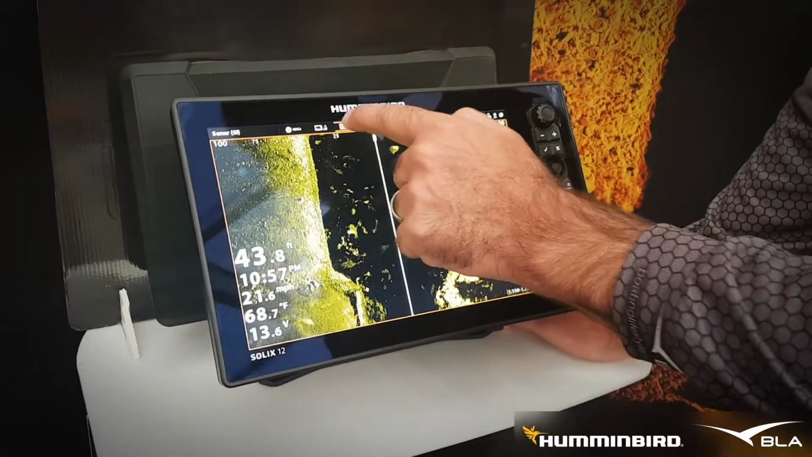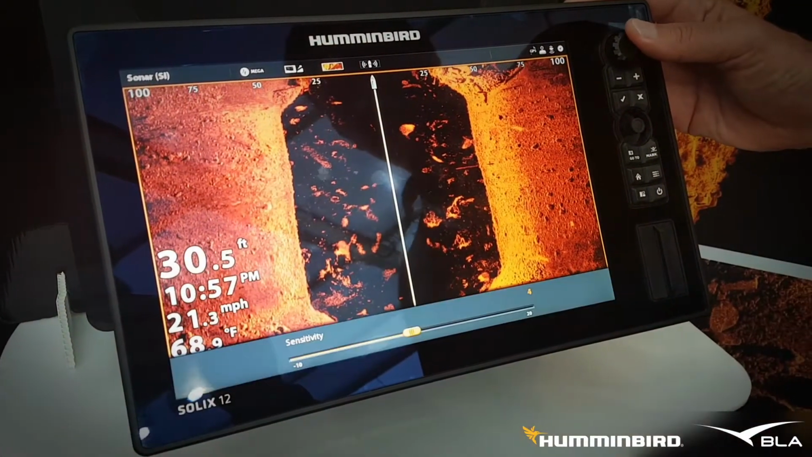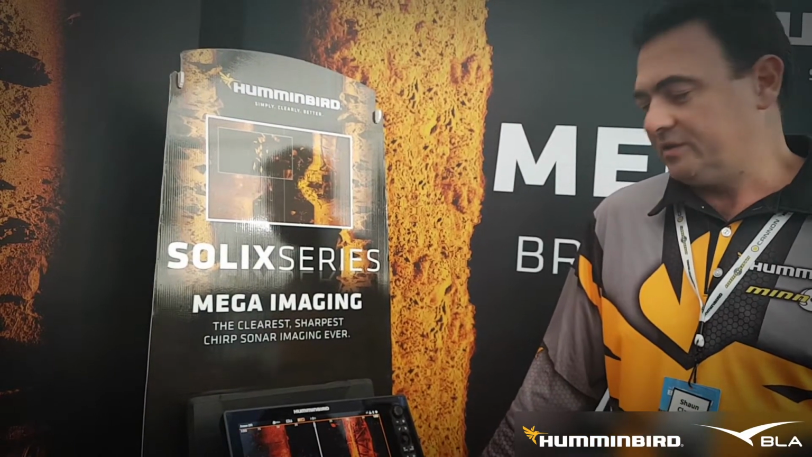Change our colour palette. So Mega imaging now takes us into the megahertz range. So in the past we were running say 455 or 800 kilohertz. Now we're running 1200 kilohertz, which is 1.2 megahertz. So for the first time ever, a product's now in the megahertz space.